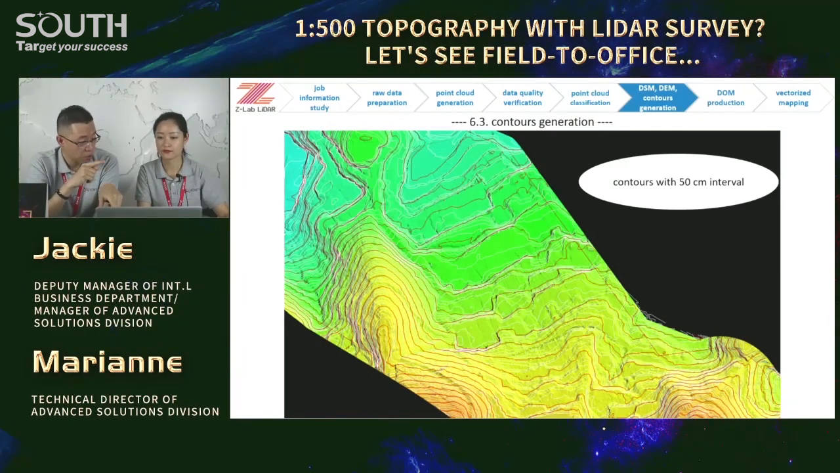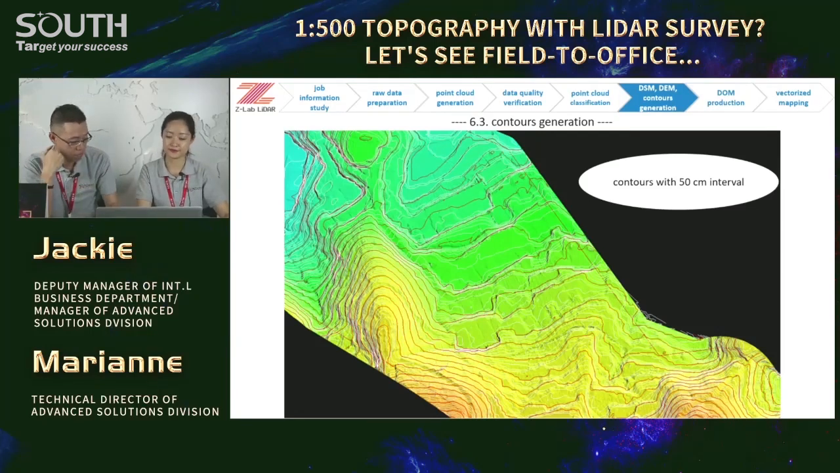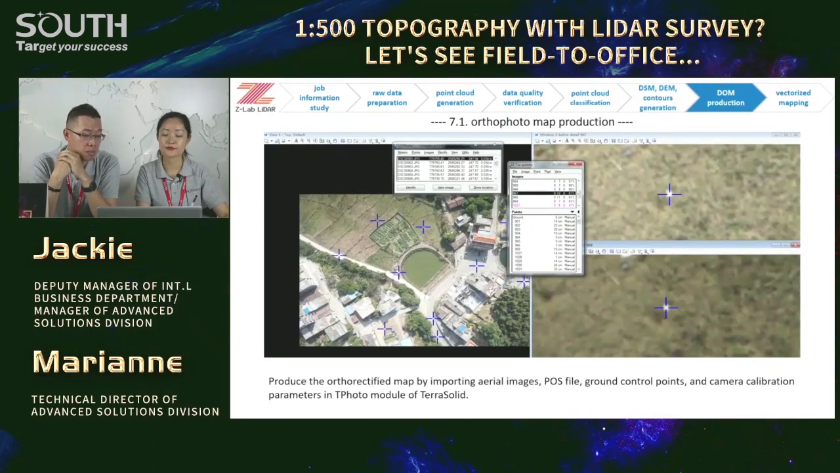And next, offer photo map. It's T-photo in TerraSolid. Yes, we could make full use of all the modules in TerraSolid. It's a very powerful software kit for point cloud applications. Some feature points in the point cloud will serve as tie points in photogrammetry, and it saves our efforts in GCP matching. Got you.